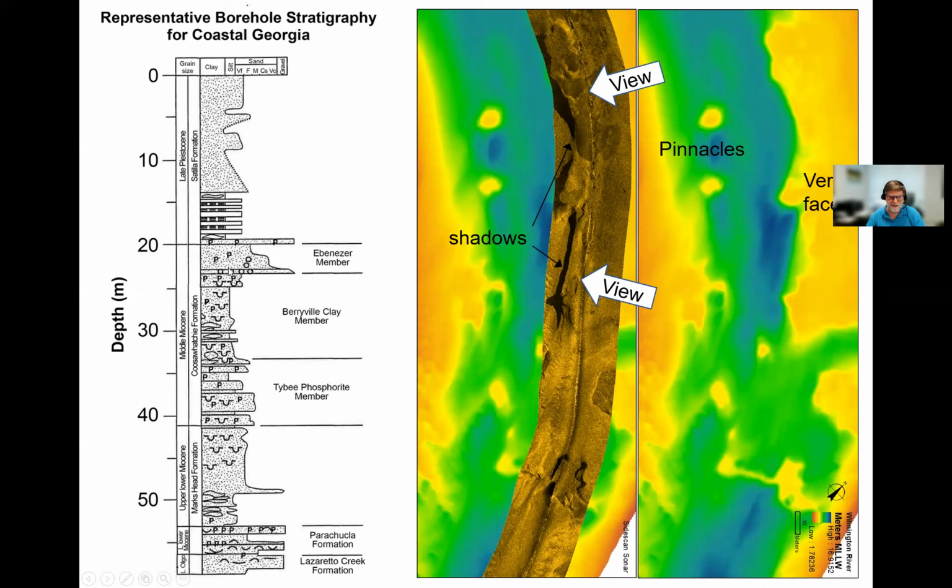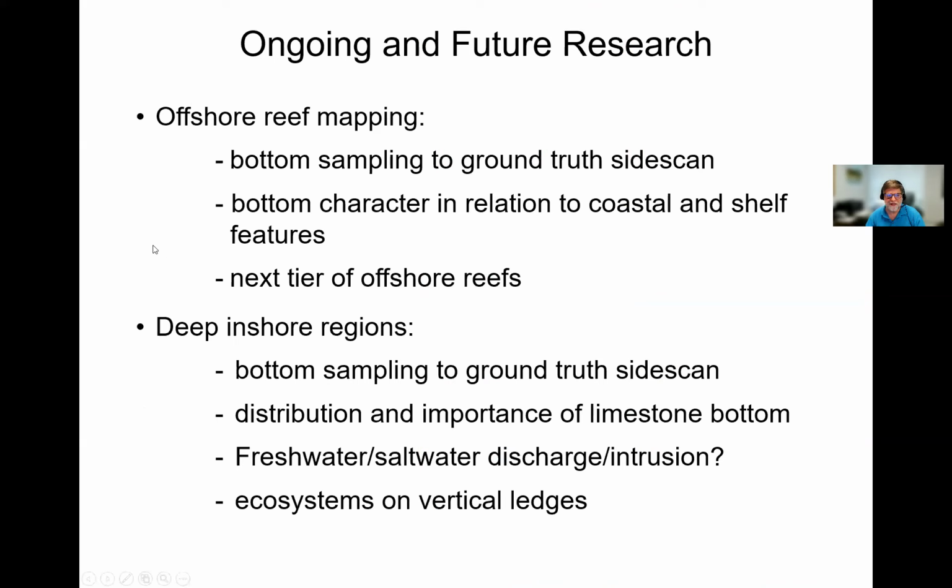These are limestone, indurated sandstones, and over-consolidated clays, which from visual observations seem to be supporting large communities of attached sessile species. So that's a summary of the mapping that's been going on here in coastal Georgia.